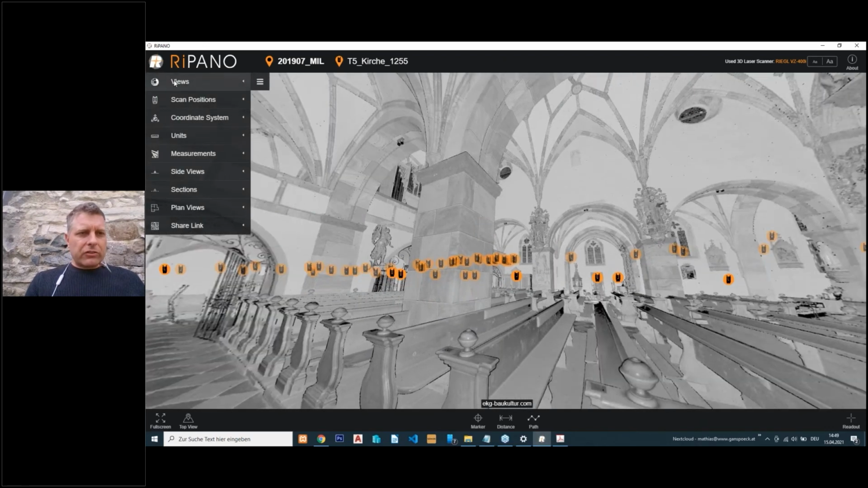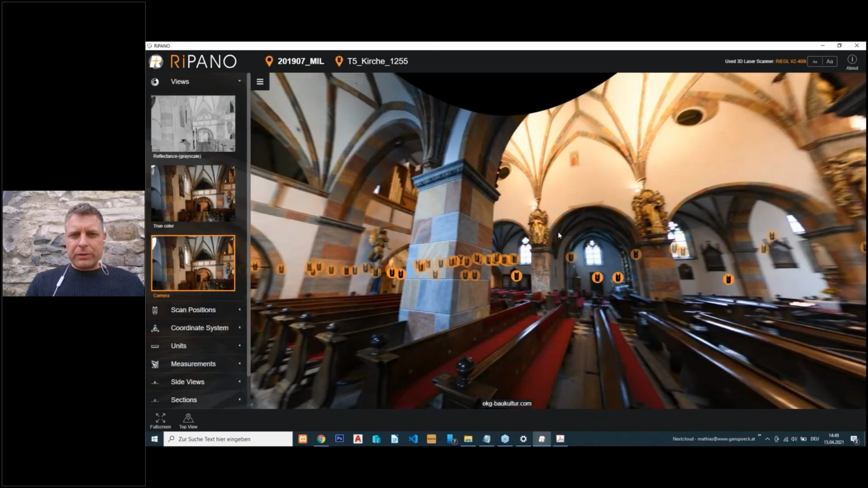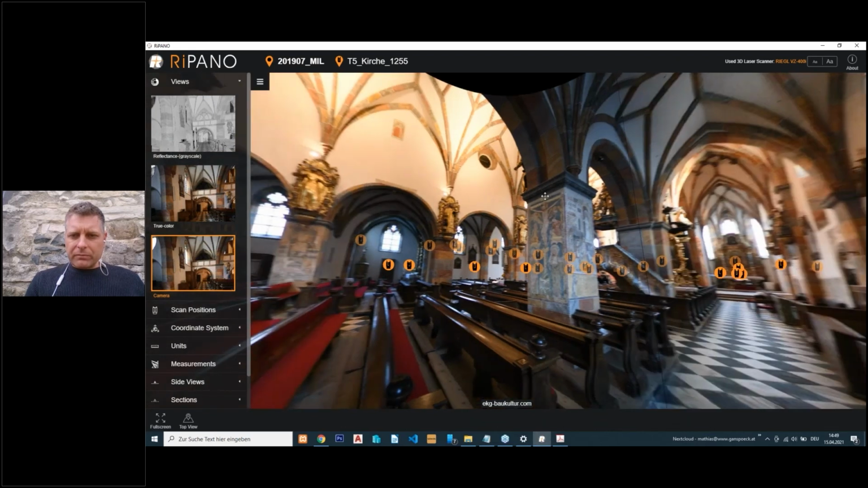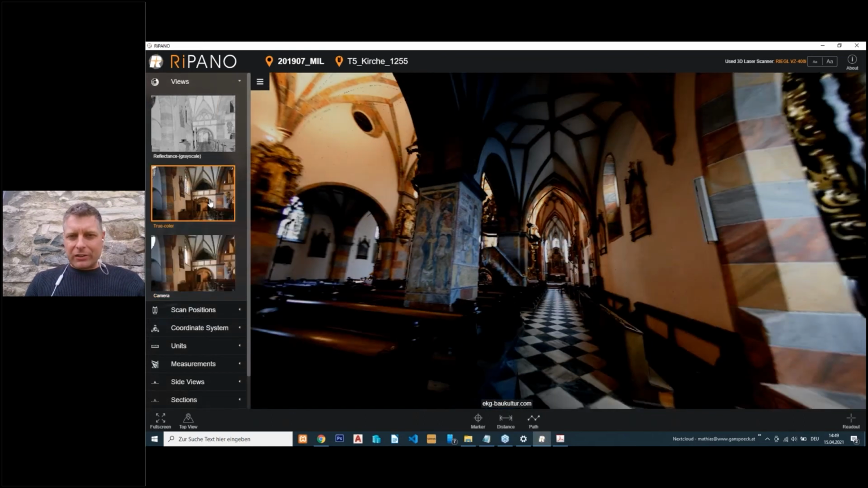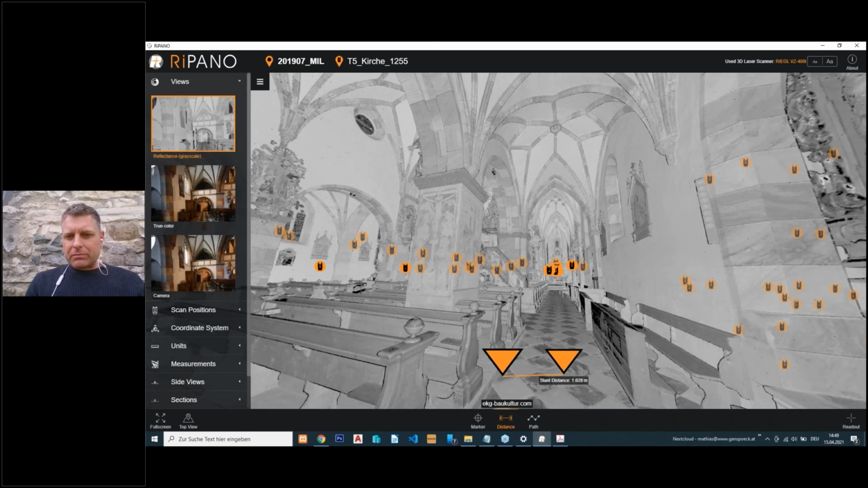You can change this view to the photos, for example. It's a little bit dizzy because it was very dark, and we didn't change the way the pictures are taken, which is an operation error, not a device error. You can have a look at the colored point cloud, and you can do, of course, measurements, whatever you want to do.